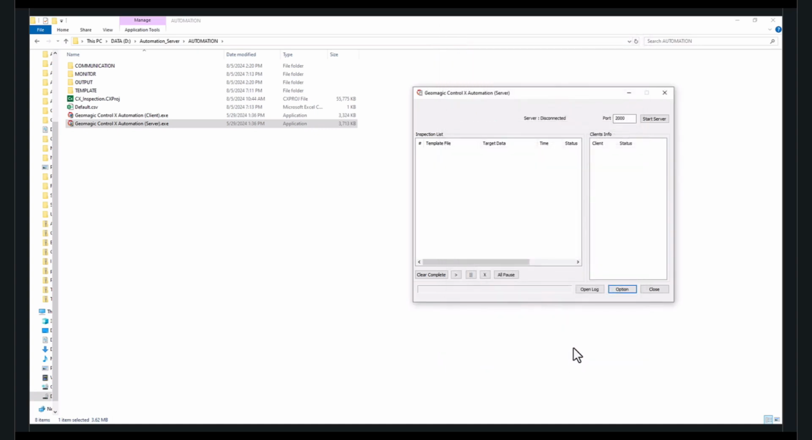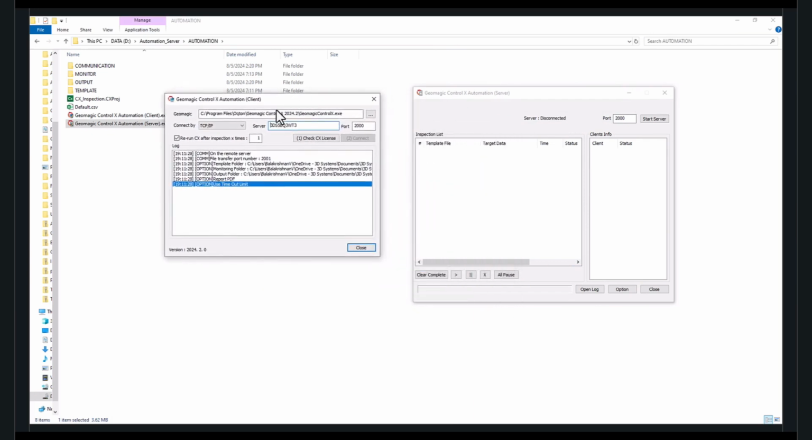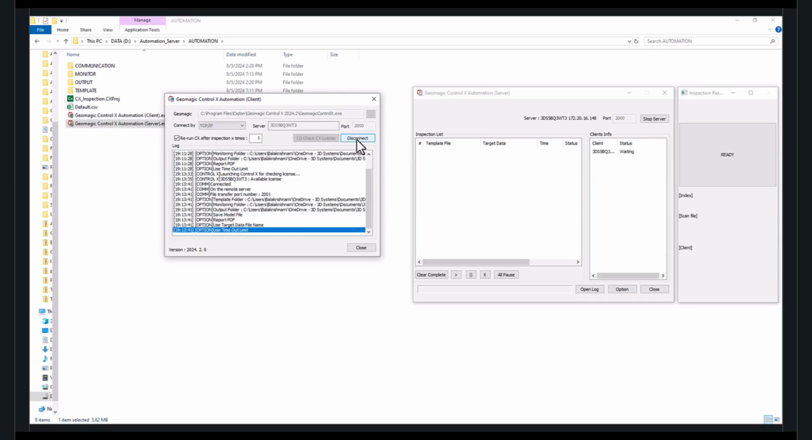So here I've set all of this up and I'm going to apply it. And over here, we have our client. We have our Control X automation client. We can set this with the default path for the Control X executable. And after that, we can say start server. So here I'm starting the server. And once we start the server, we can check for the availability of a Control X license. And after that, we can click on the connect button. So when we click here on the connect button now, this process would automatically connect the client and the server together.